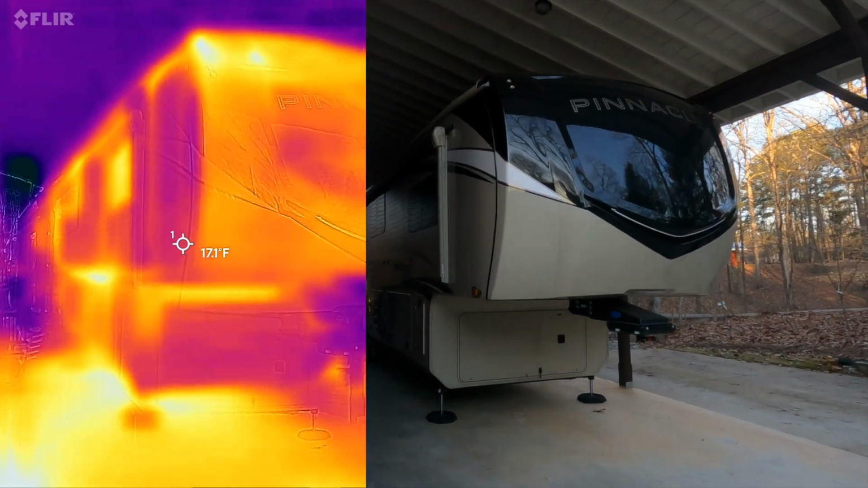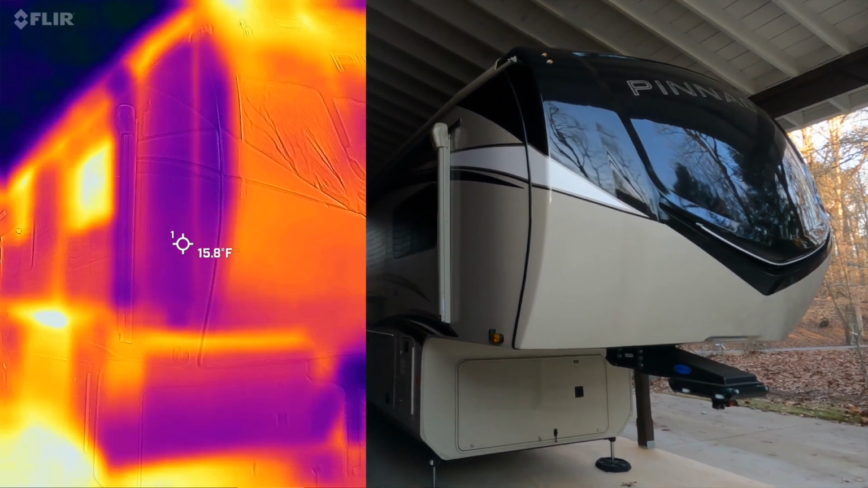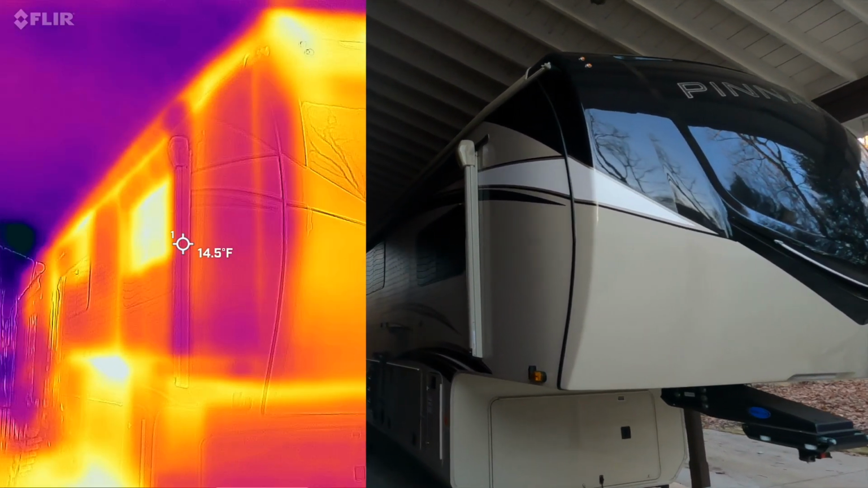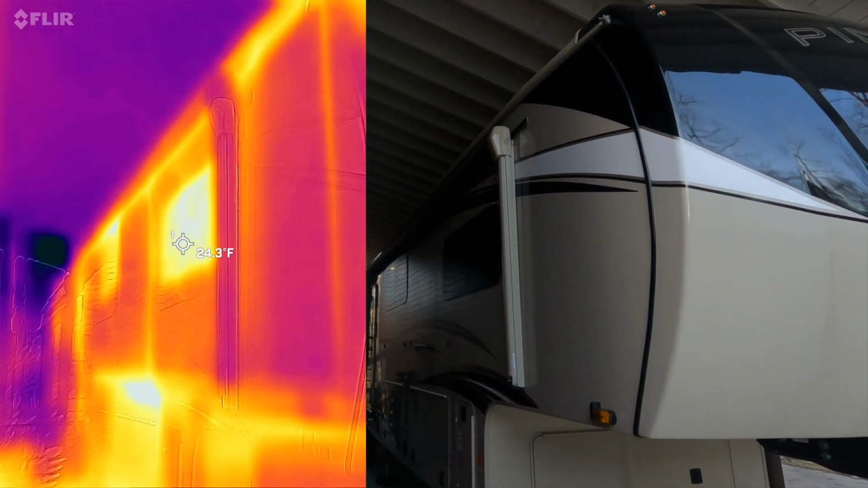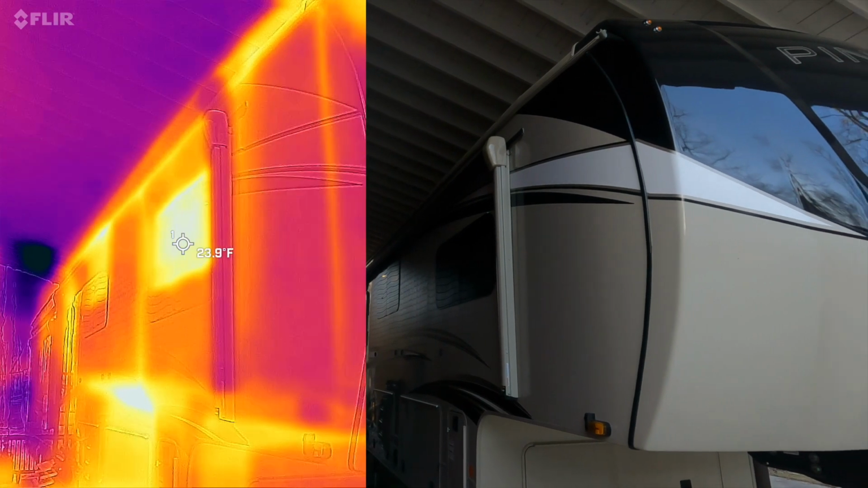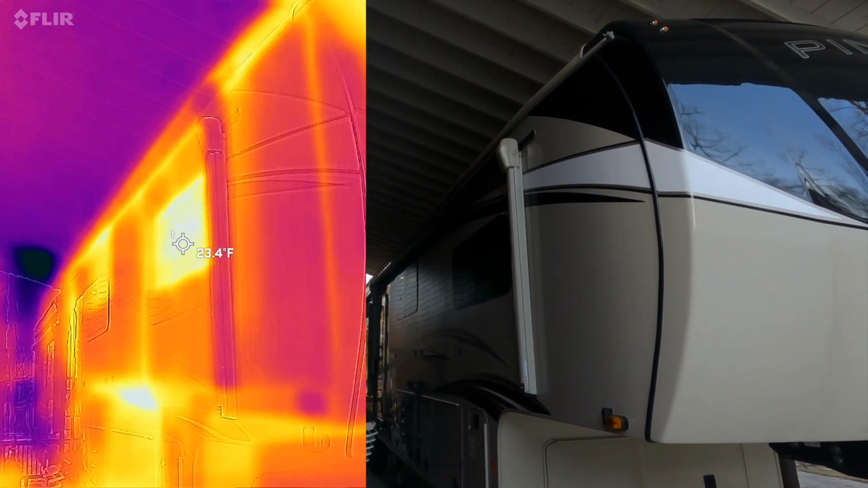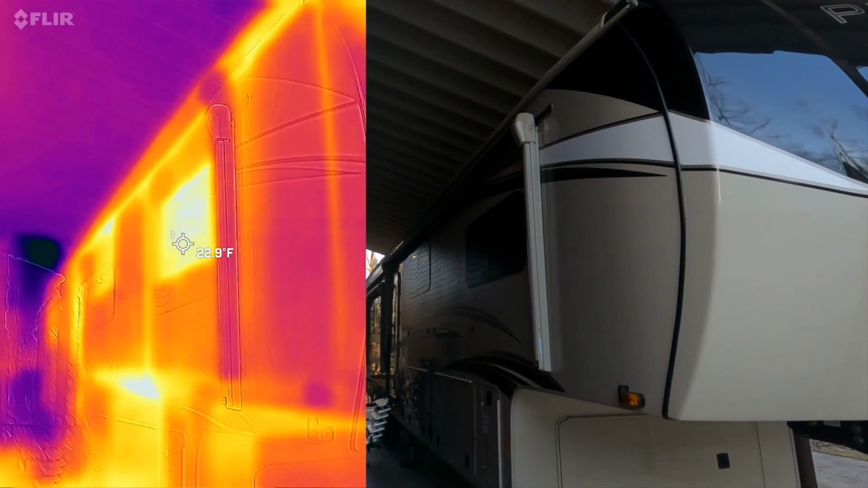Let's go down the side here and give you a look. You can see the structure, some of the studs and kind of that heat transfer on the studs there. It's kind of interesting. And then notice with the windows, these are not insulated windows, but they are dual pane glass. So we've got 24 degrees on the window versus 15 on the body, so about a 10-degree difference on those windows. So that's certainly all that heat inside. Remember, it's about 60 degrees inside bleeding to the outside.